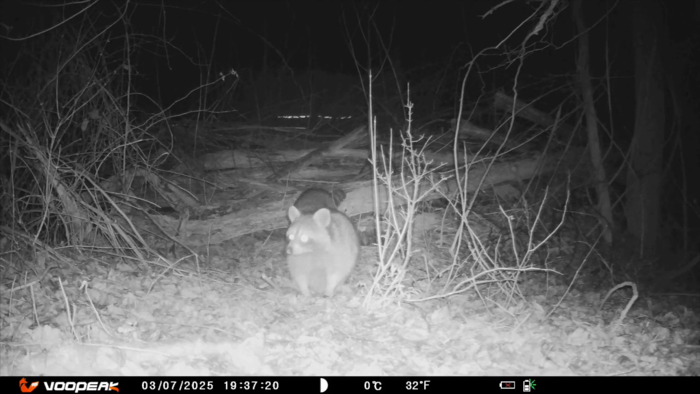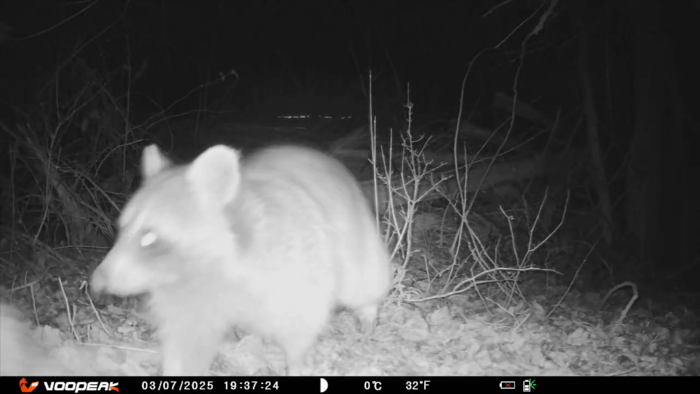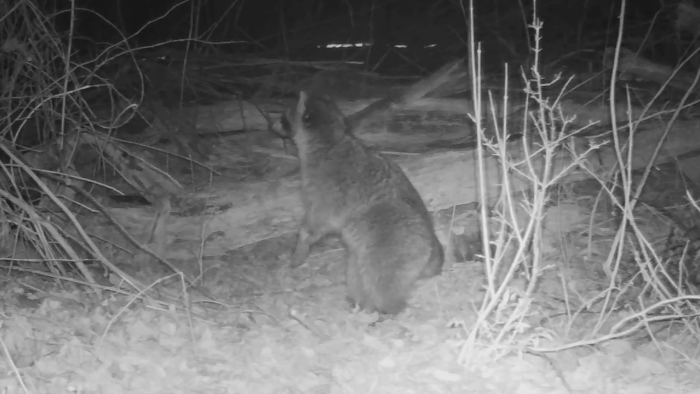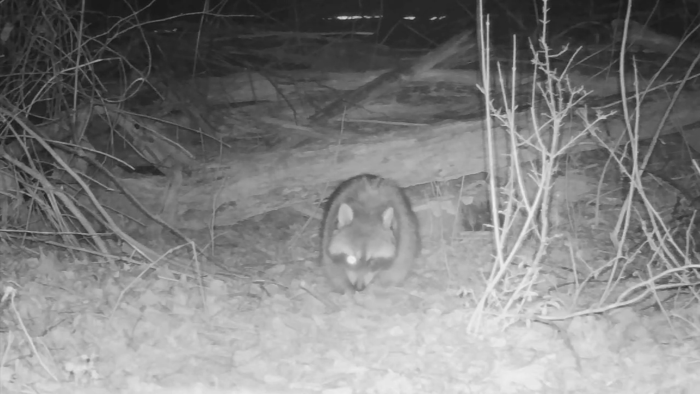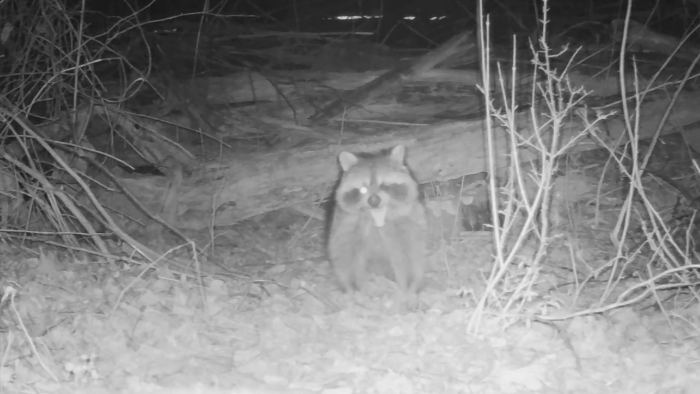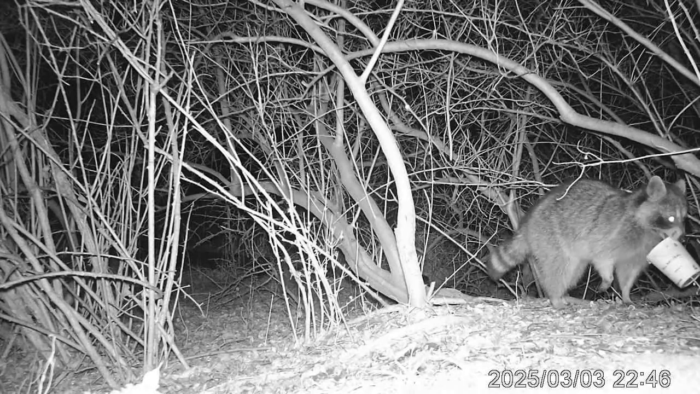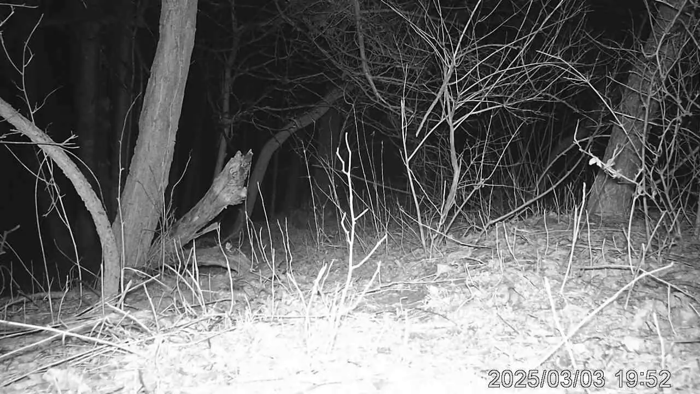This raccoon romance? Strictly seasonal. No strings, just spring flings. Love is in the air for about a week, then it's back to the single life. They meet, they mingle, they move on. Raccoon romance is strictly no strings attached.